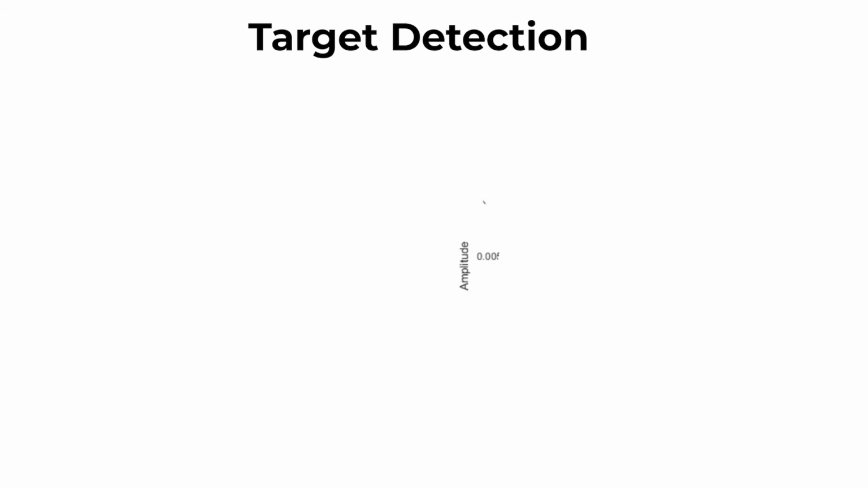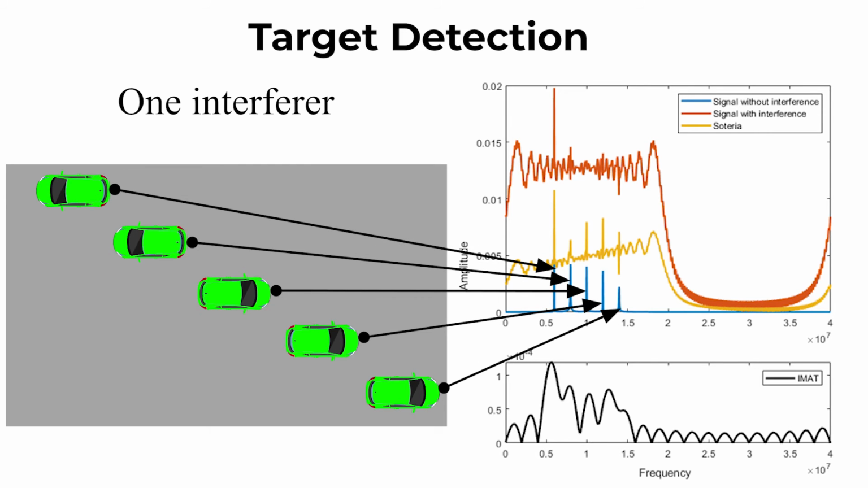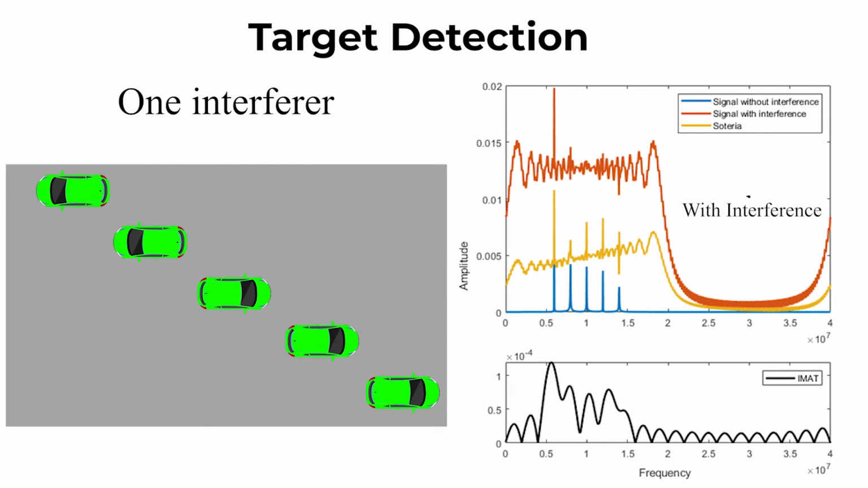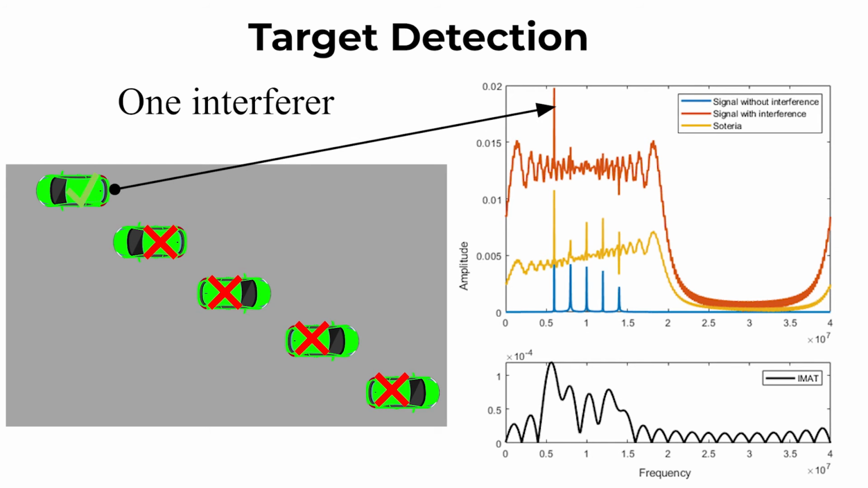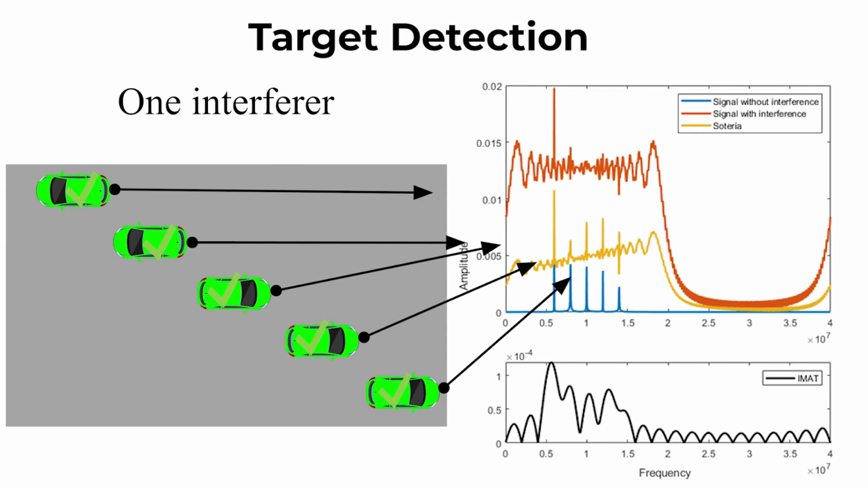When there is just one interferer, the blue curve shows the received signal when there is no interference. We see that there are 5 clear peaks, which represent the 5 targets respectively. The orange curve is the signal with the interference. The signal power becomes larger with the additional interference signal. We can only see one peak, which means the other 4 targets cannot be detected. This yellow curve shows the result from Soteria. Even with the interference, we can still see all 5 peaks, which means that all 5 targets can be detected. Further, we can see that the SNR is much higher after the interference is removed.